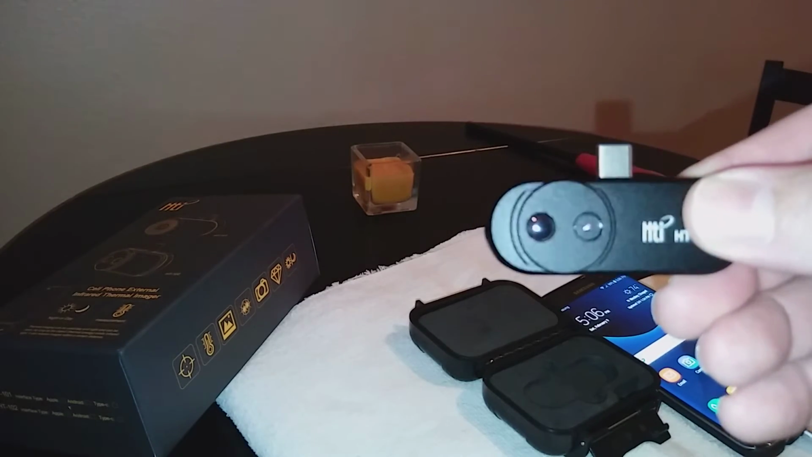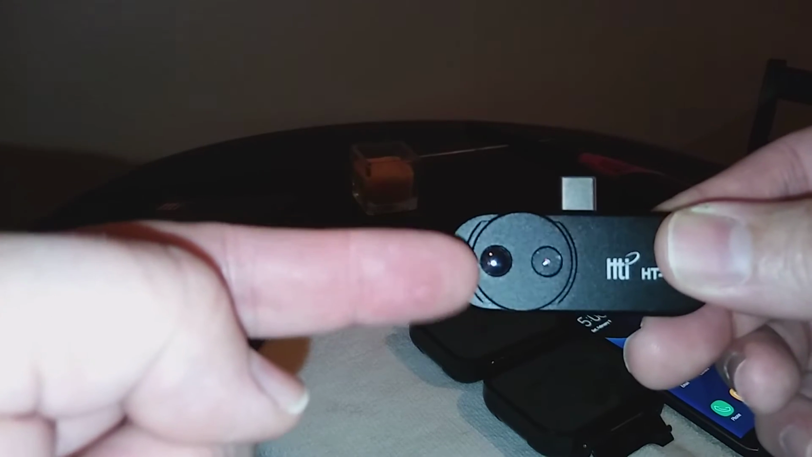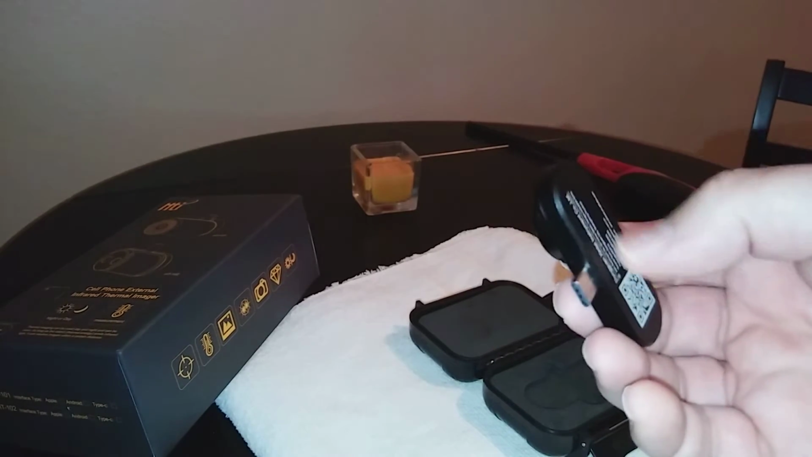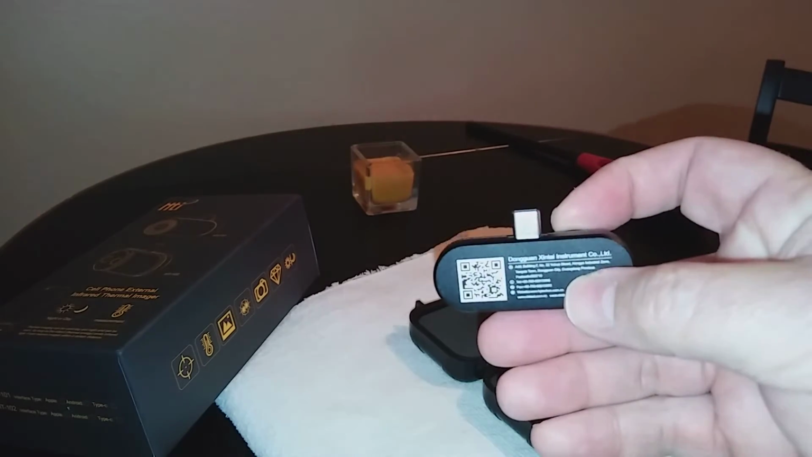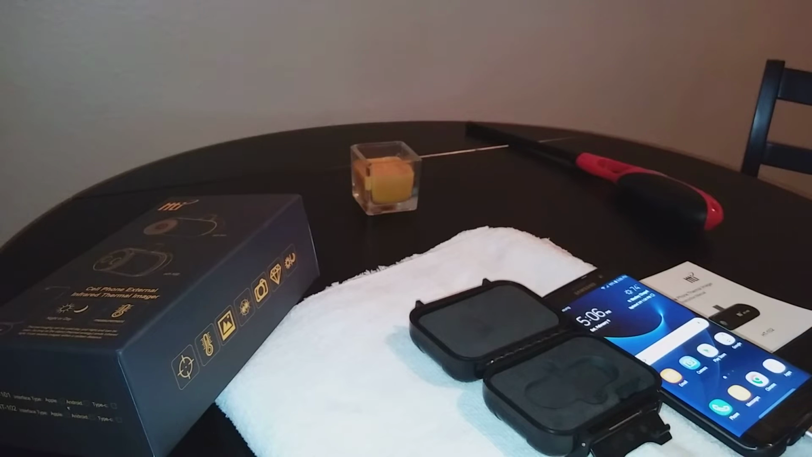It's got two sensors on it. This is the thermo imaging sensor, and this is the normal camera. On the back, it's like a die-cast metal. It's got a QR code on the back. You get that, you get the software.